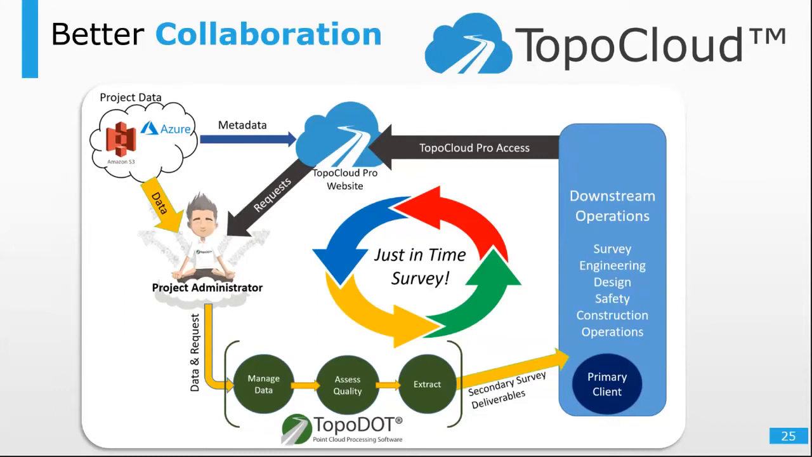Reducing GIS collection, survey, design, and construction costs, some by orders of magnitude. The foundation of this process is provided via an easy-to-use front-end web portal, which puts the data at everyone's fingertips via a simple URL link.